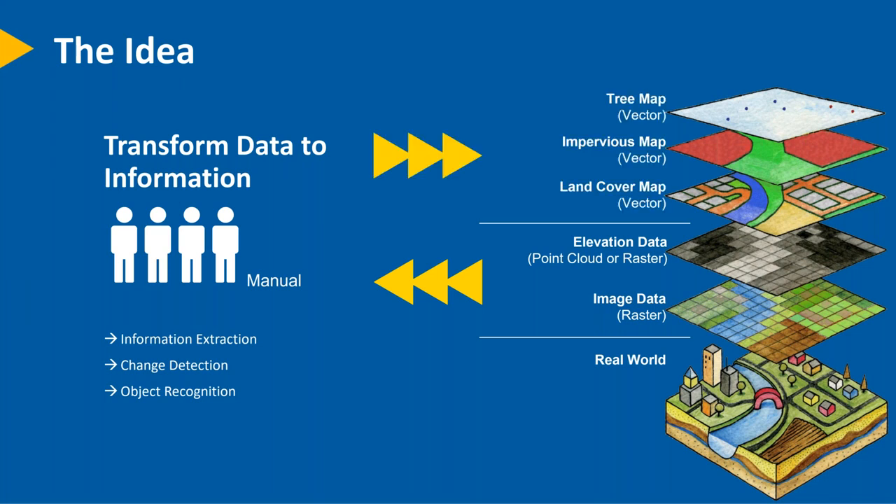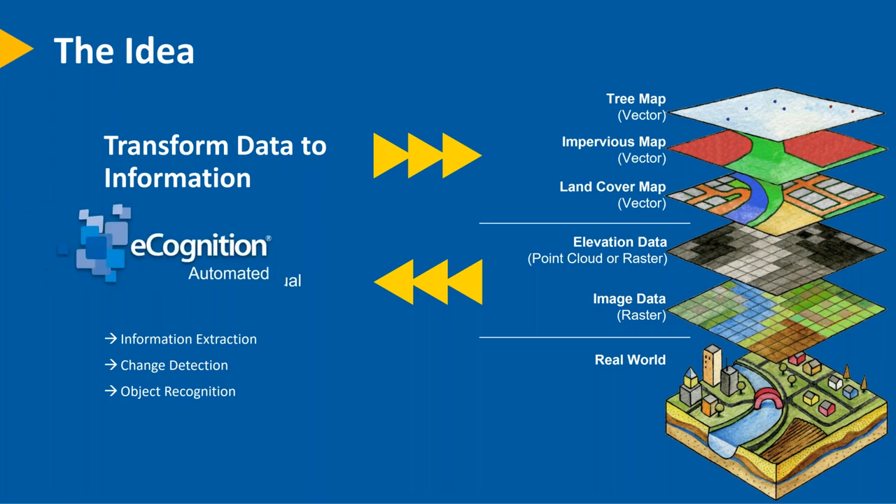Where eCognition comes in is then to sort of take over the manual step and now automate these steps that we were once taking to create then land cover maps, impervious surface maps, maybe even looking at individual trees, so extracting those individual objects. And that is the real art form of becoming an eCognition rule set developer, is to automate this, and we're going to show some of this in our demonstration today.